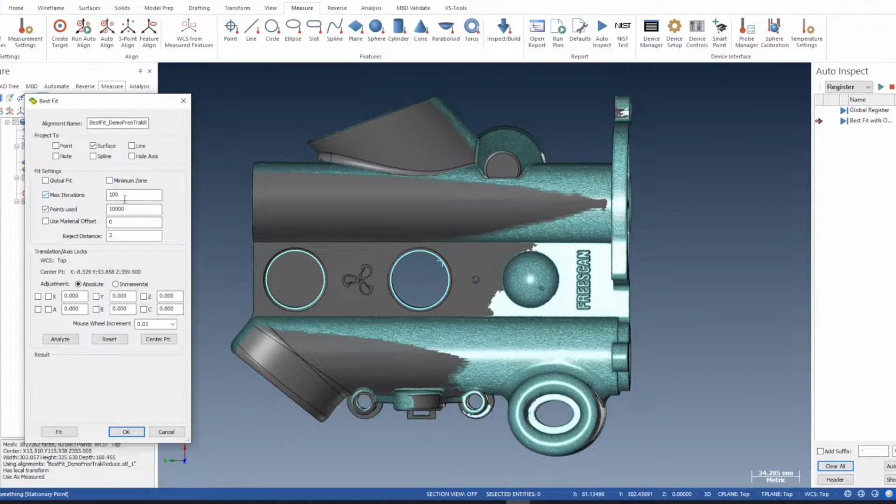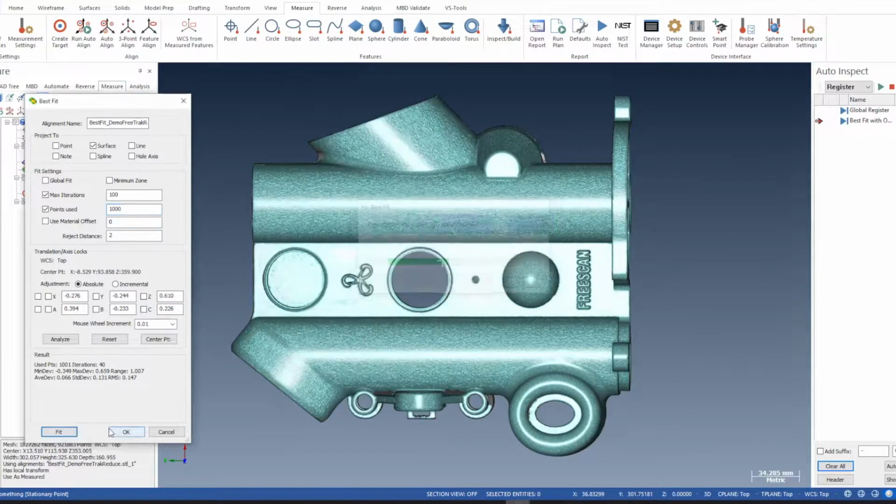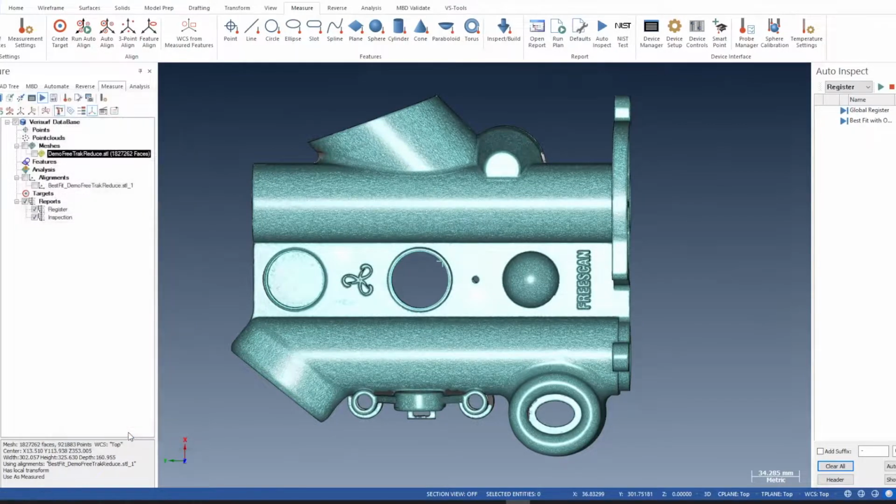We'll do maximum iterations of 100. We use 1,000 points. 10,000 I got there. Let's put it down to 1,000 points, and then fit. Okay, we'll say OK to that. So now we're ready to run the inspection plan.